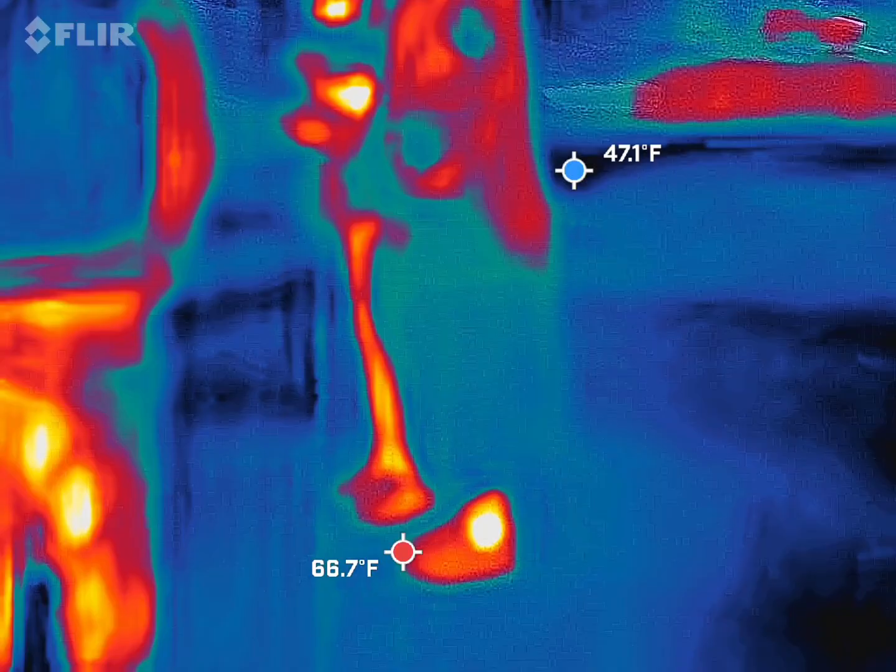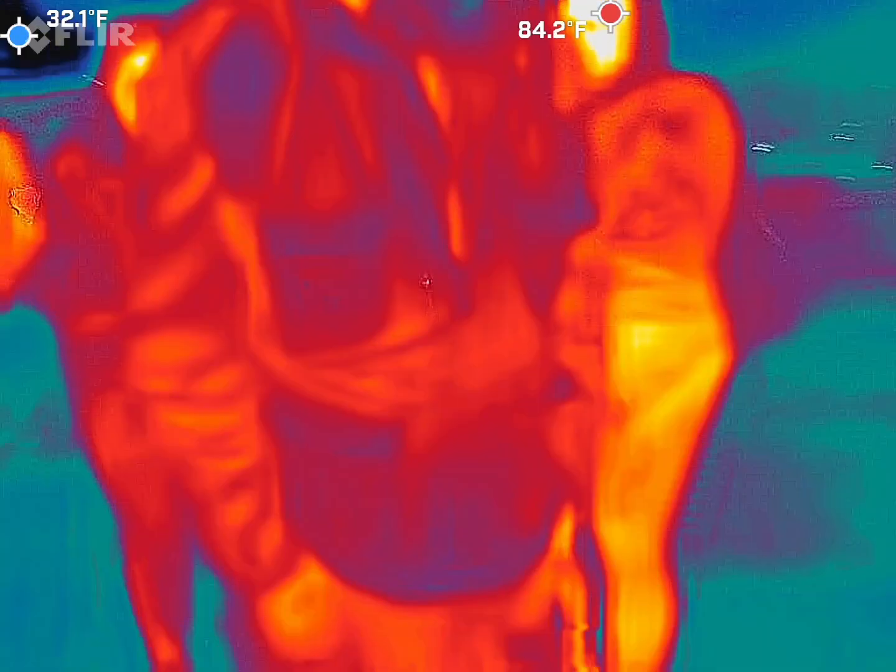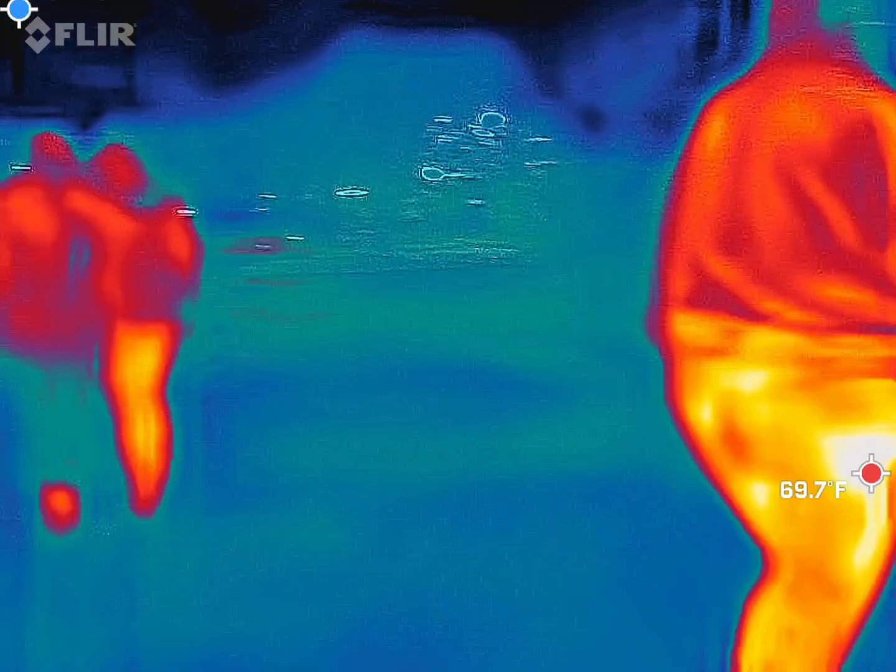Do they typically hang around by themselves, or are they more like in groups? In this location, I've seen both occasions actually. Okay. I've seen all of the children huddled in one area on that camera. Uh-huh. I've also seen individual anomalies in this location. Okay. So it just depends on who's here. Gotcha.